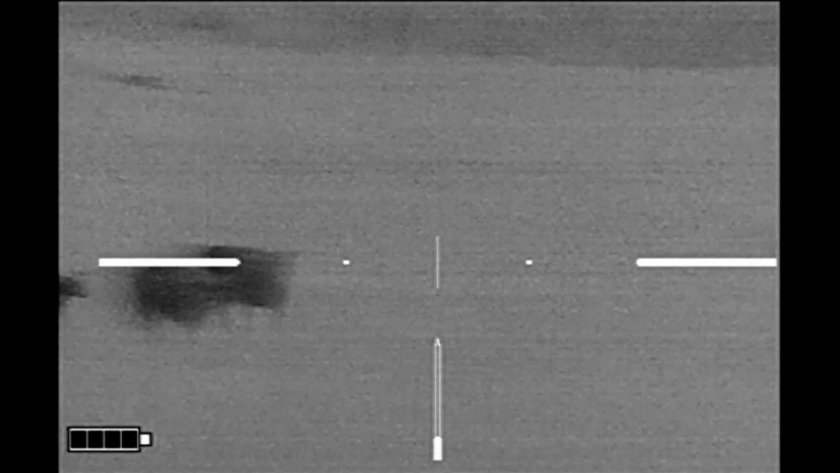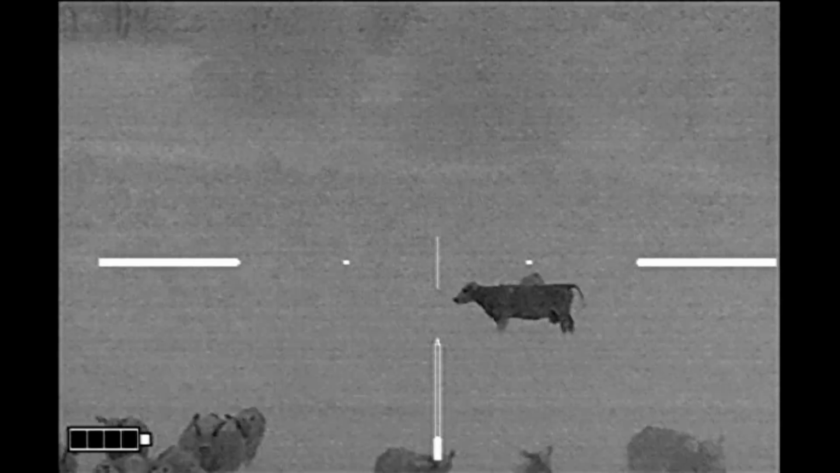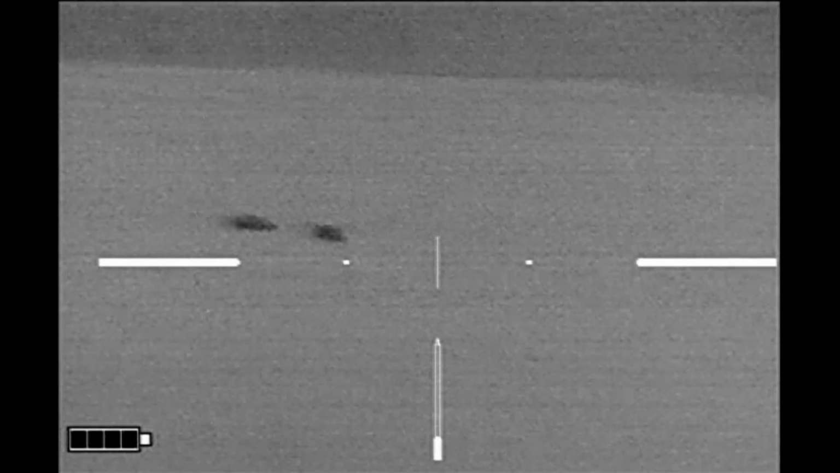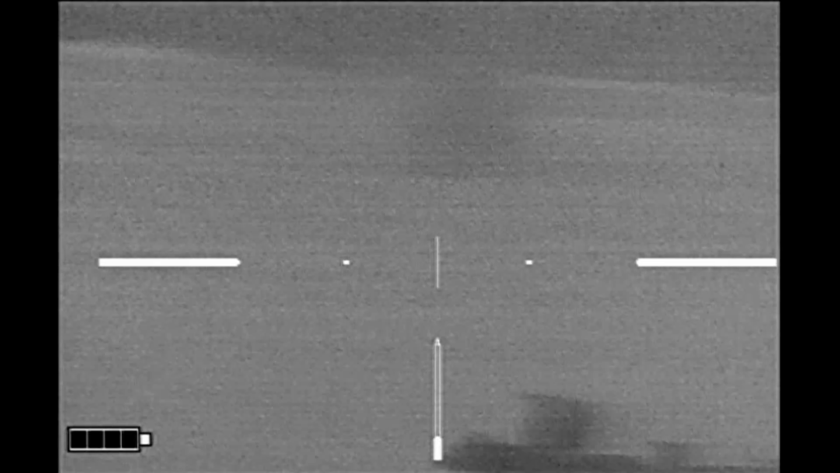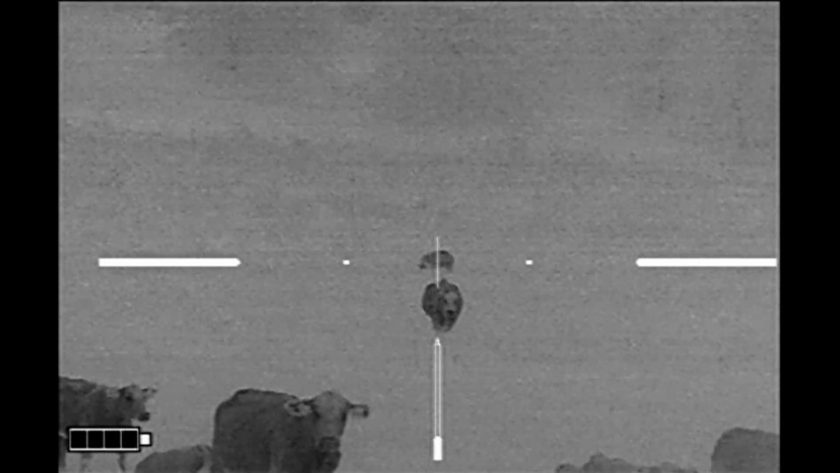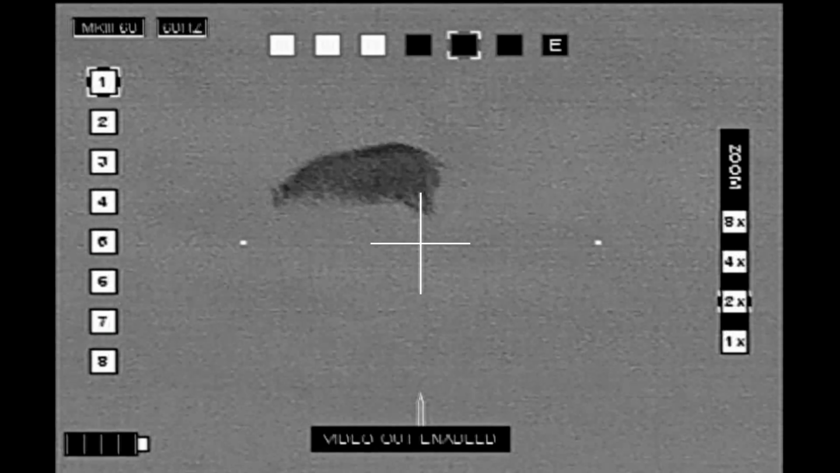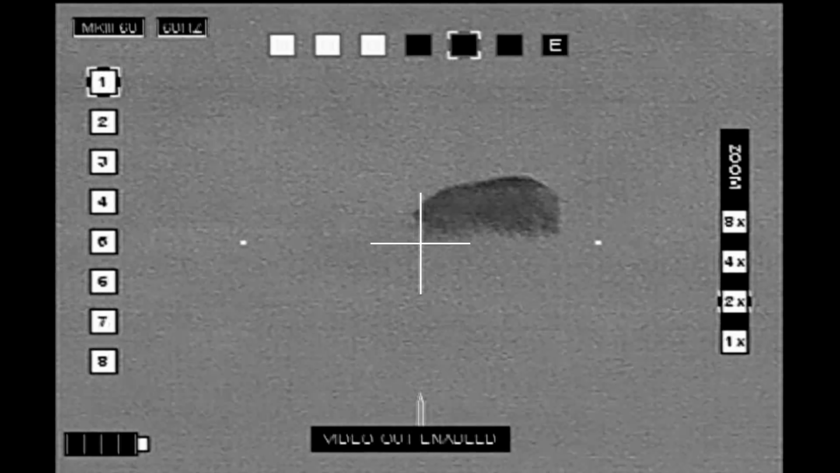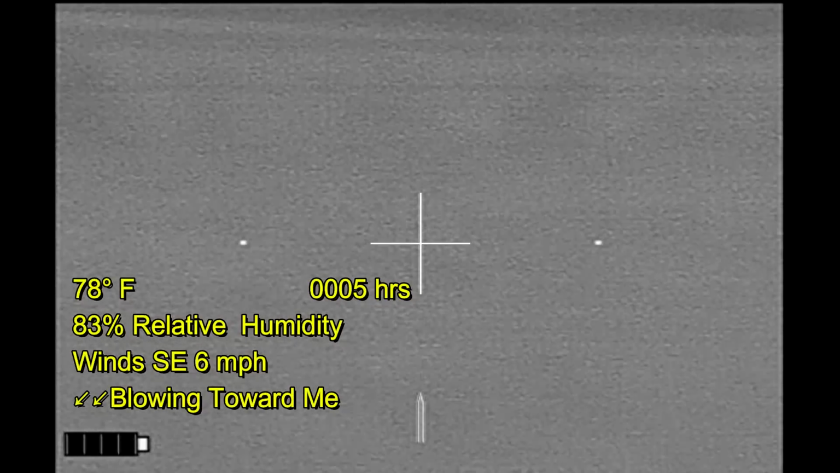I've moved up closer to the coyotes and moved off to the side. That hog is behind the cow. And I've still got the 2 way out there. So the problem that I'm dealing with here is it's going to be the cattle. And as I move down, getting closer to the hogs, the cattle have moved out of the way, so I've got a clear shot at this hog. And I'm going to hope that the hogs run towards the woods, which are off to the right. And if so, I might get another shot.